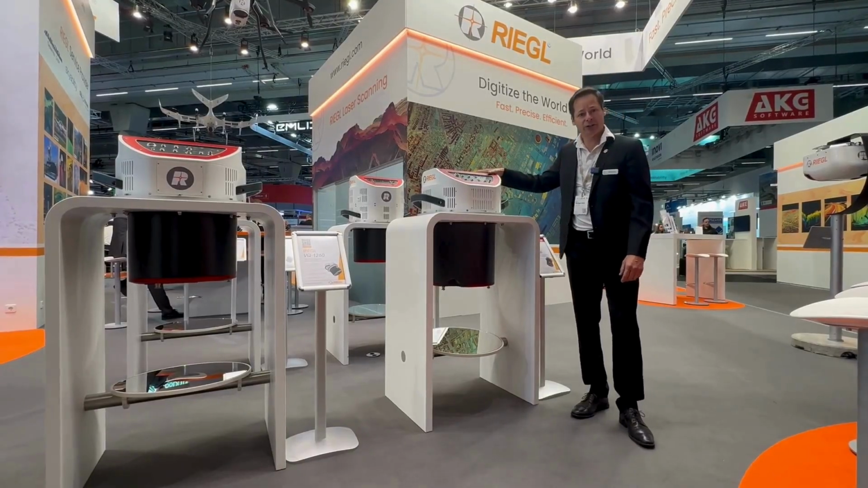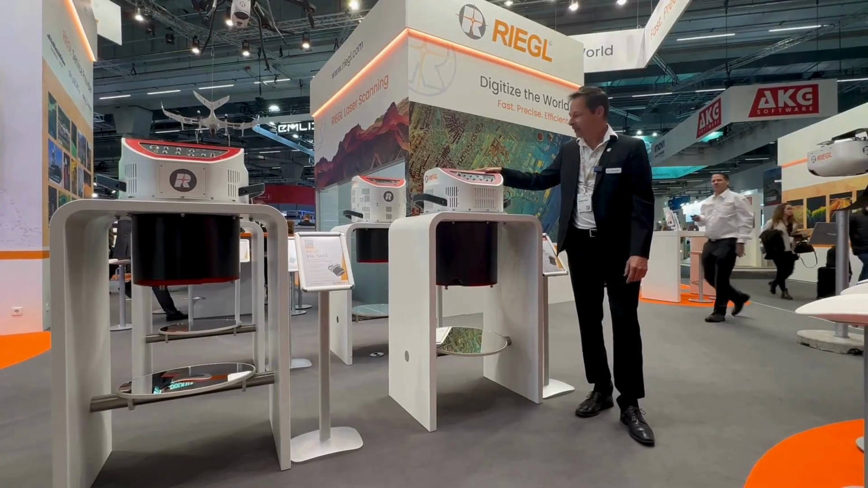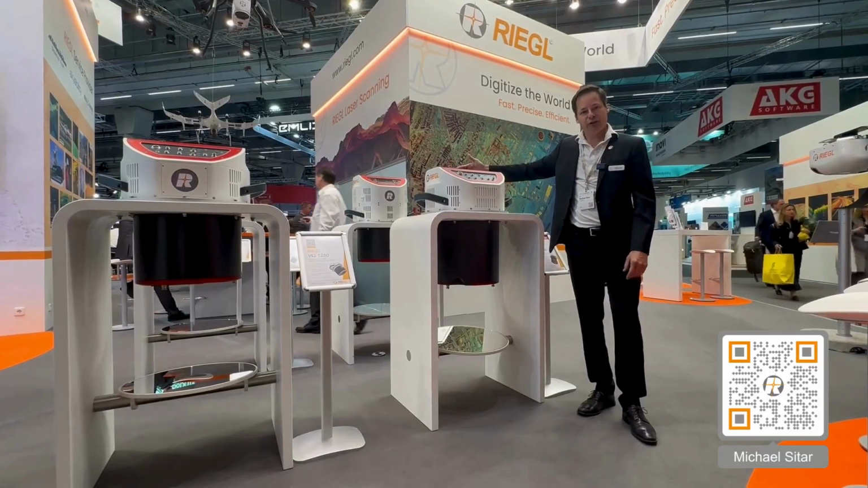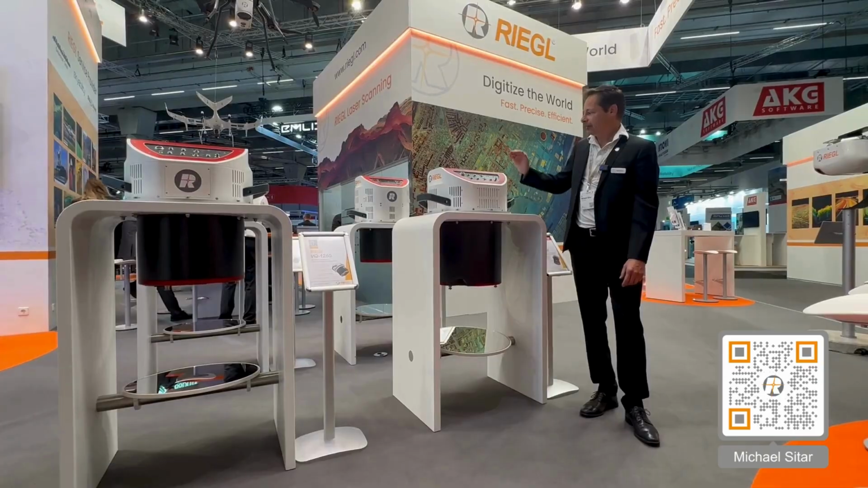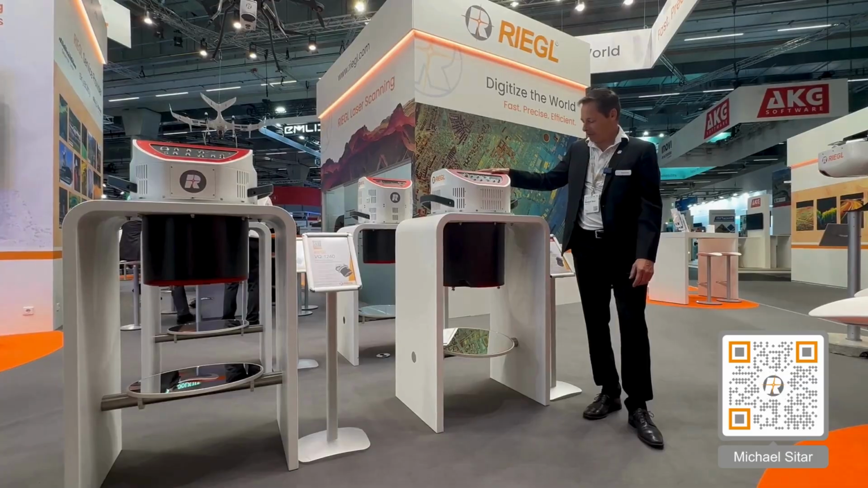This follows the same form factor of our popular 1560 series sensors, as you can see around me here. Also features removable data storage, gyro stabilization compatibility, and of course an on-screen interface for programmability.